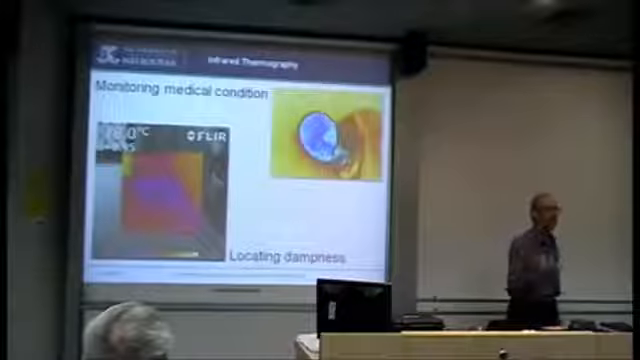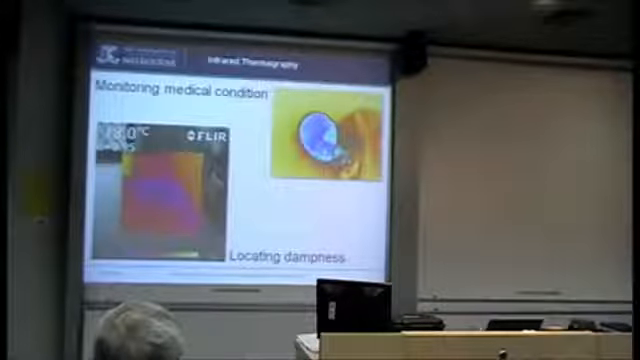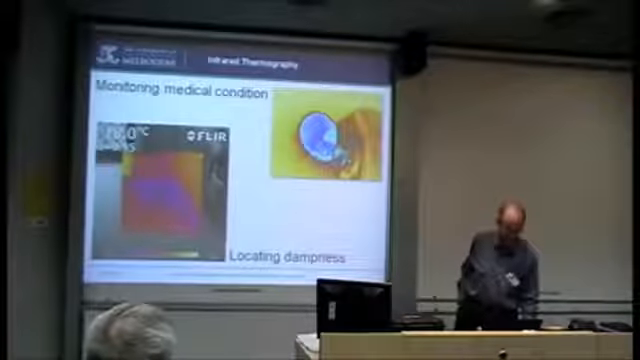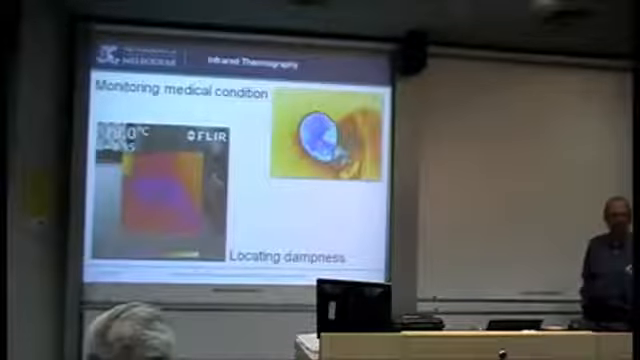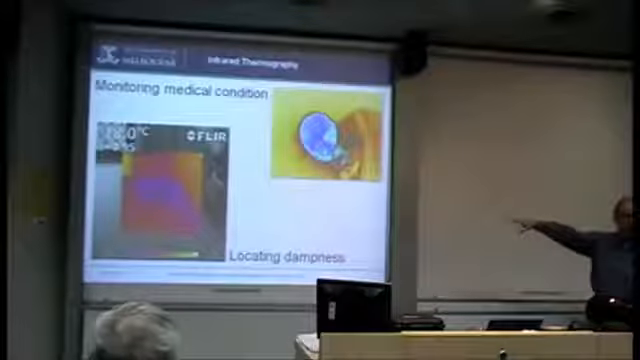Yes, sir? Is it guaranteed to be a temperature difference? I mean, we're measuring temperature differences with these cameras, so what we're saying is that there's pretty much a guaranteed temperature difference because of evaporative cooling. Yeah, but that's still a temperature difference. That's what it's based on. That's the base, but that's for the dampness here.